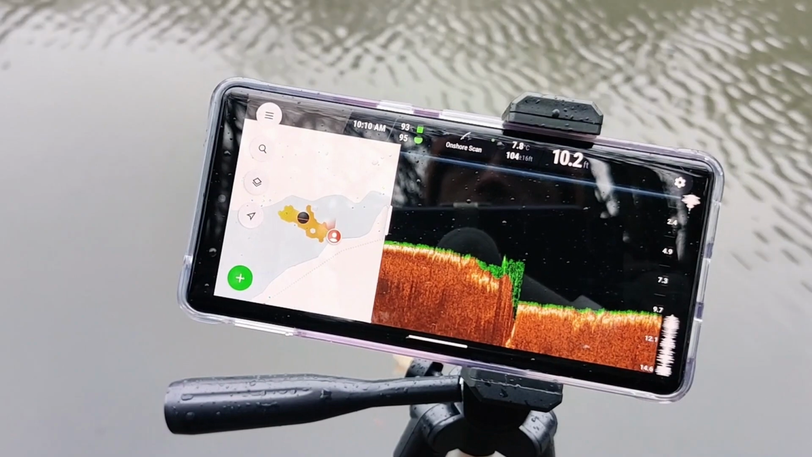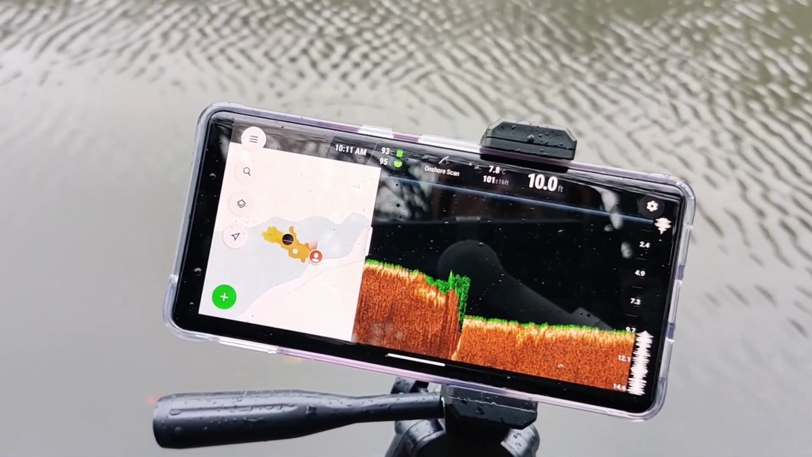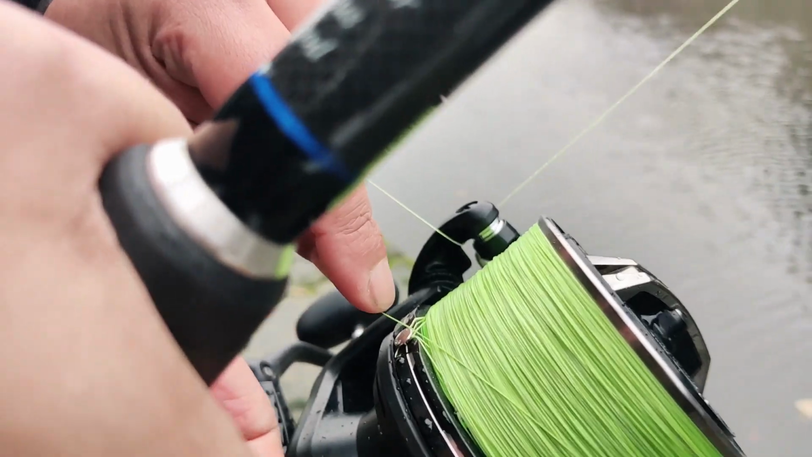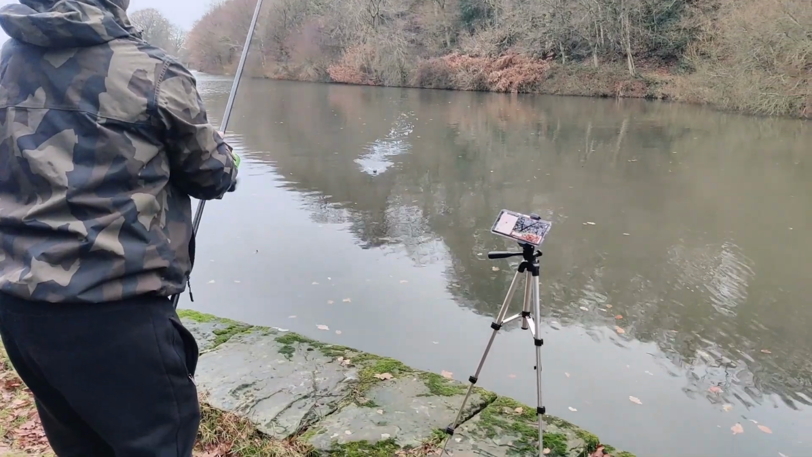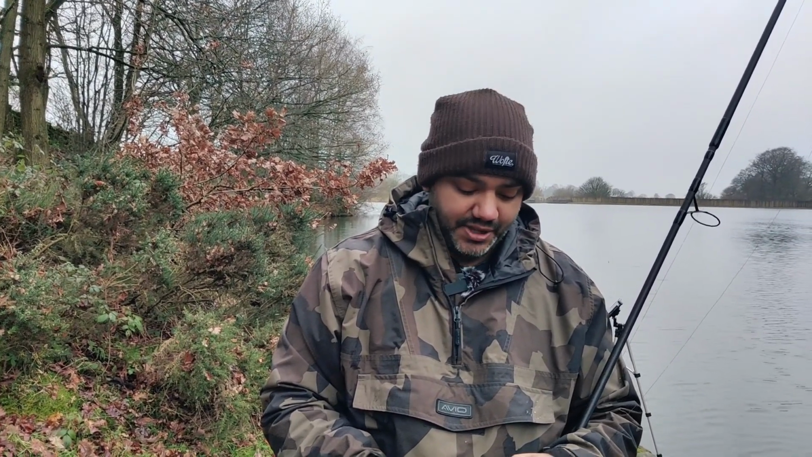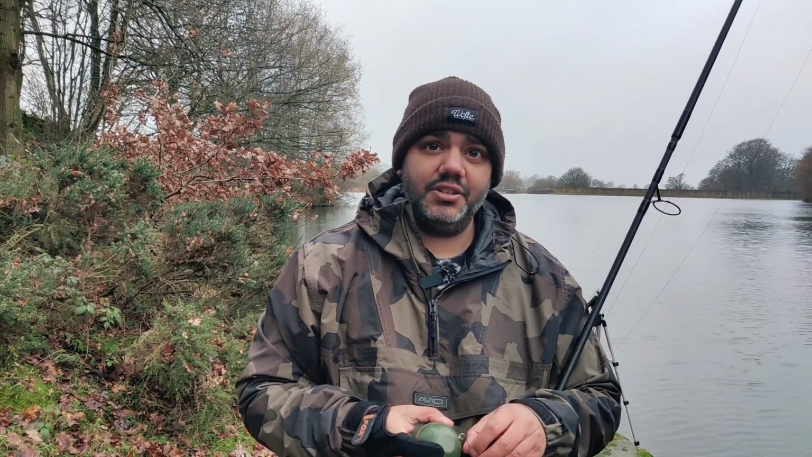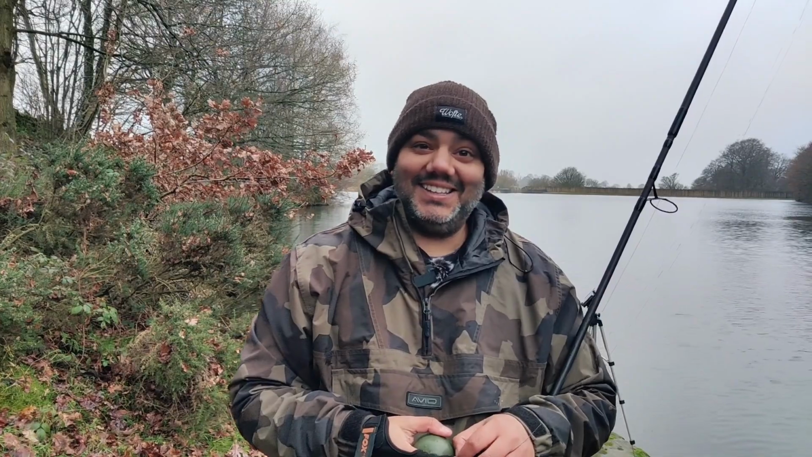So I'm just winding back, and as soon as I see that come up quite sharply, I'm going to clip up. There we go. So now that I've wrapped up, I've clipped up to that spot at 12 wraps. I'm going to pop the Deeper off, pop a lead on, and just have a feel of the bottom, because that's the way I like it.